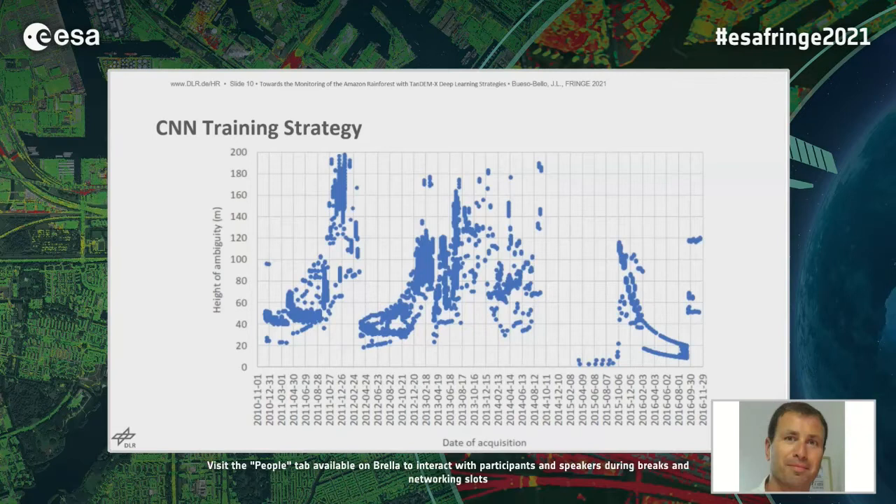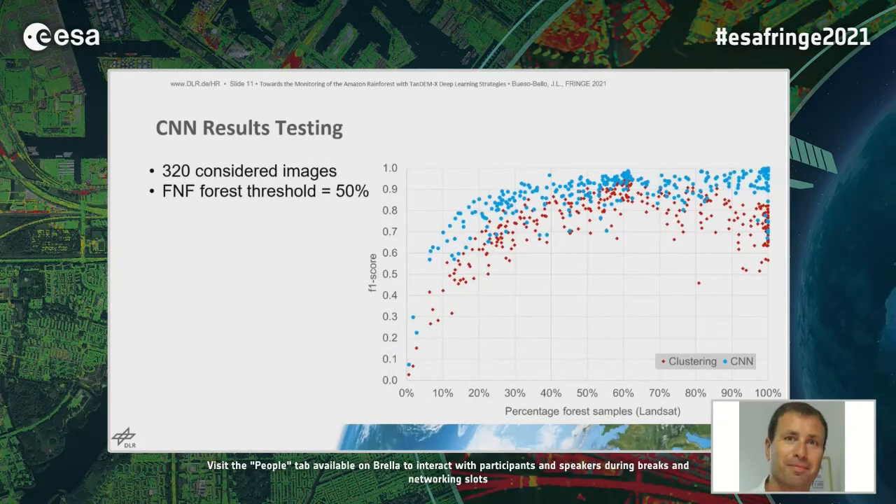Next slide, please. 320 images were considered for the testing of the CNN, with similar characteristics as the ones used for the training. Here we have the results of both the clustering approach in red and the U-Net, the convolutional neural network, in blue. We see that as soon as we achieve 20% of forest with the CNN, we achieve an F1 score of more than 0.8. Especially when we look for dense forest, the U-Net seems to classify the forest better.